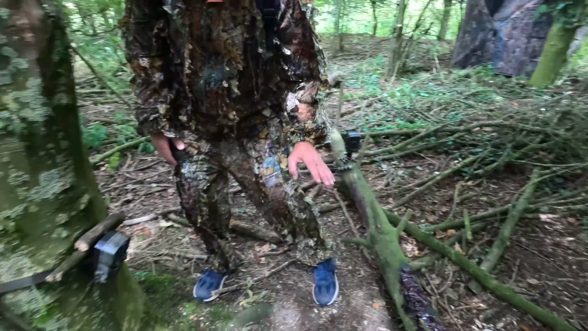Nice jump there by the mouse. So yeah, this is pretty much all I got was the mouse, so I was a bit disappointed. I thought that was it, so I thought I'd try Neil's, have a quick look, and I was not disappointed.